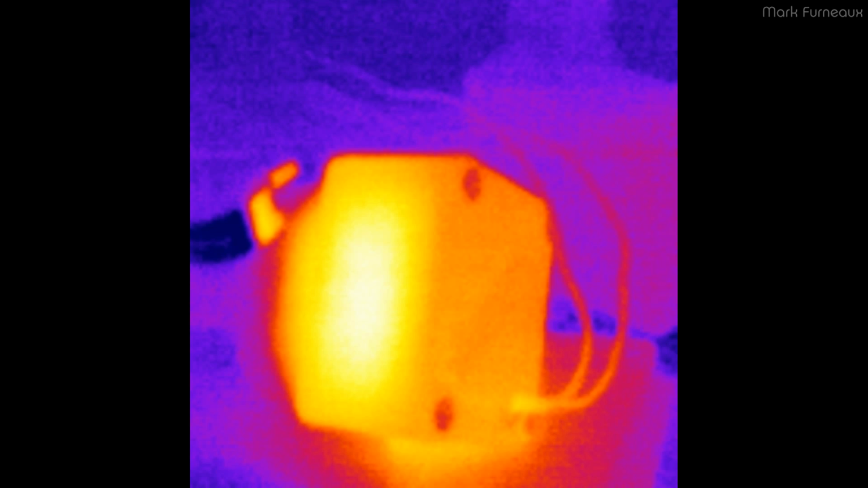This is a close-up of my liquid cooling pump for that PC I showed you earlier, and you can see the thermal profile of that. It's very hot on one side in particular, which is most likely where the speed controller is.